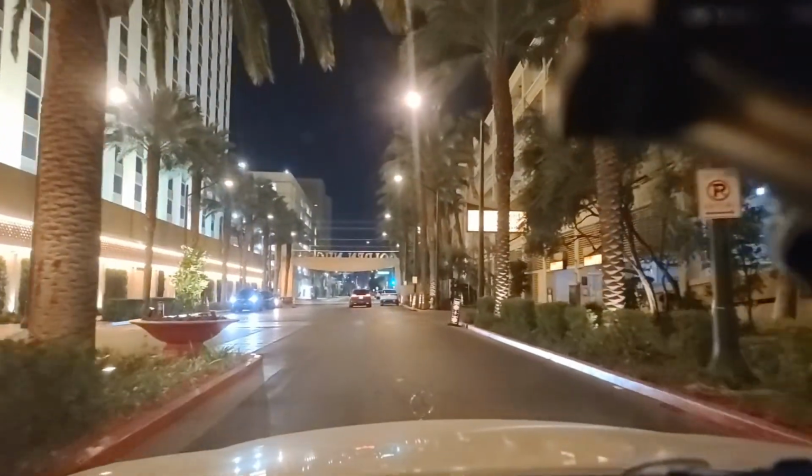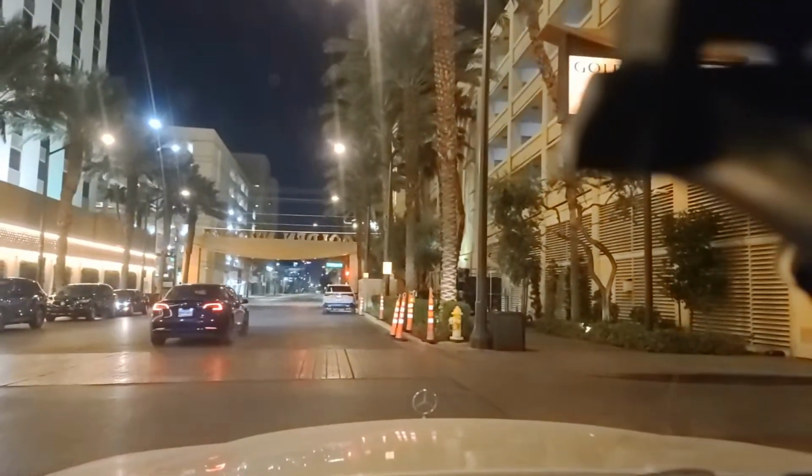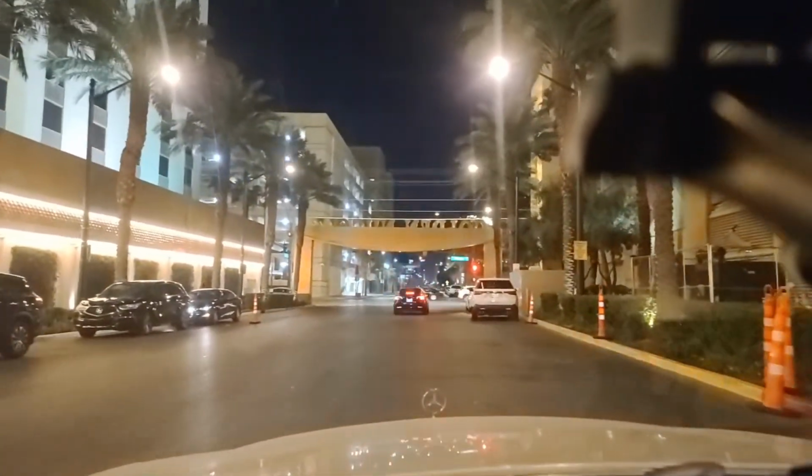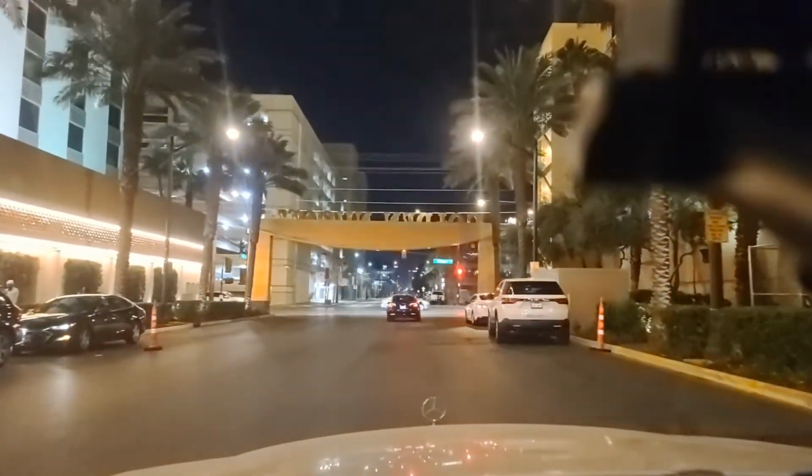Wanted to highlight this as well. Now, I cannot zoom in on this, but I'm hoping you guys can see it. The cost to park here at the Golden Nugget, I think that number's pretty visible there. $50, 50 US dollars to park on the weekend, Friday to Sunday, at the Golden Nugget parking garage. $50. That's unbelievable.